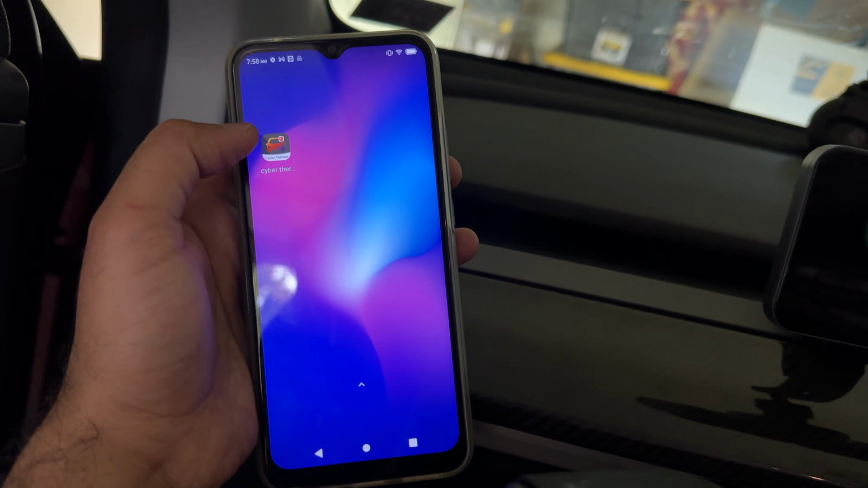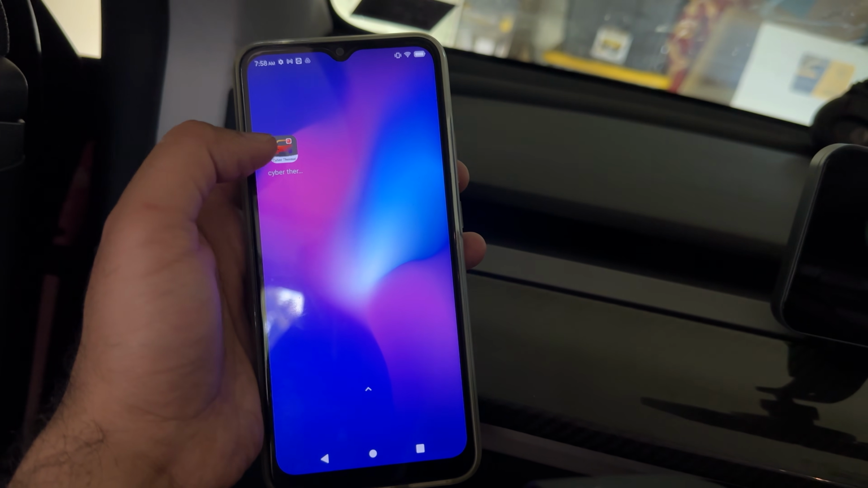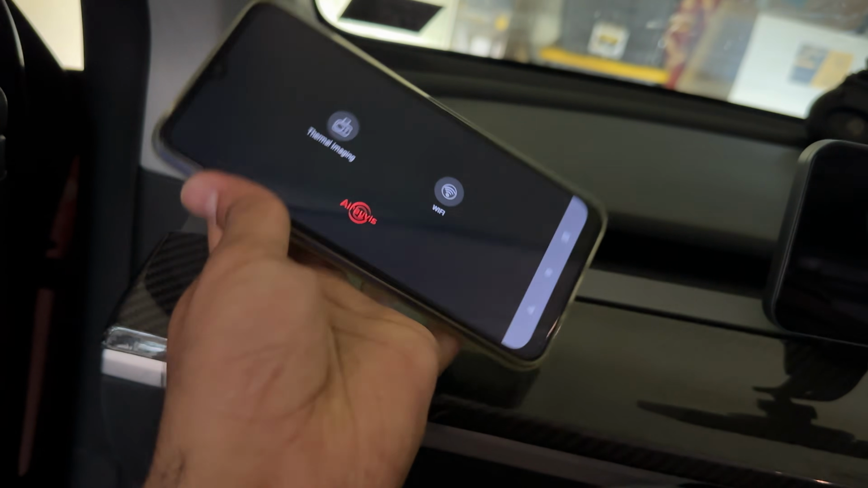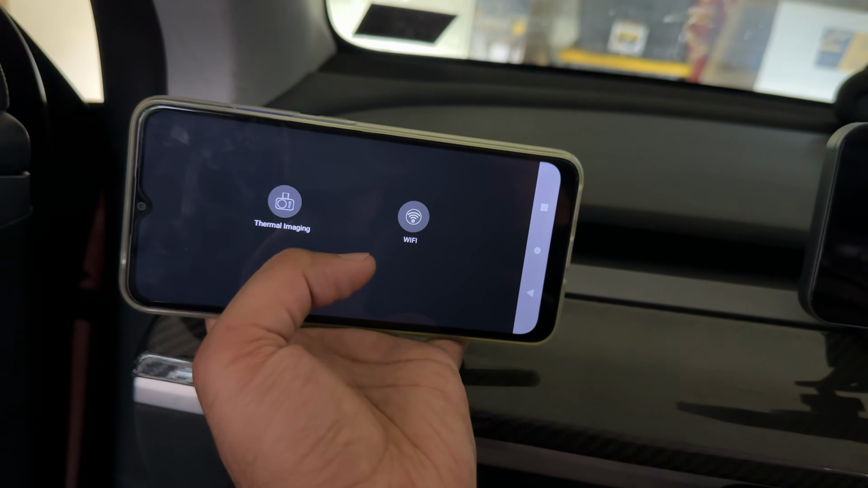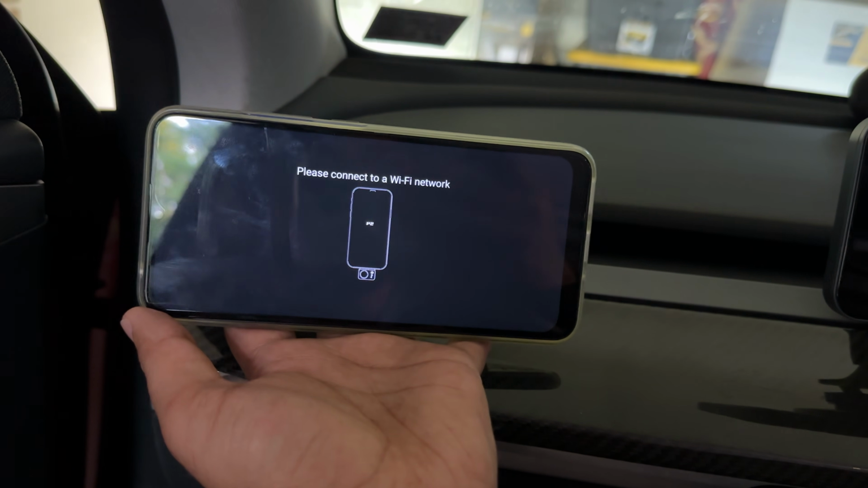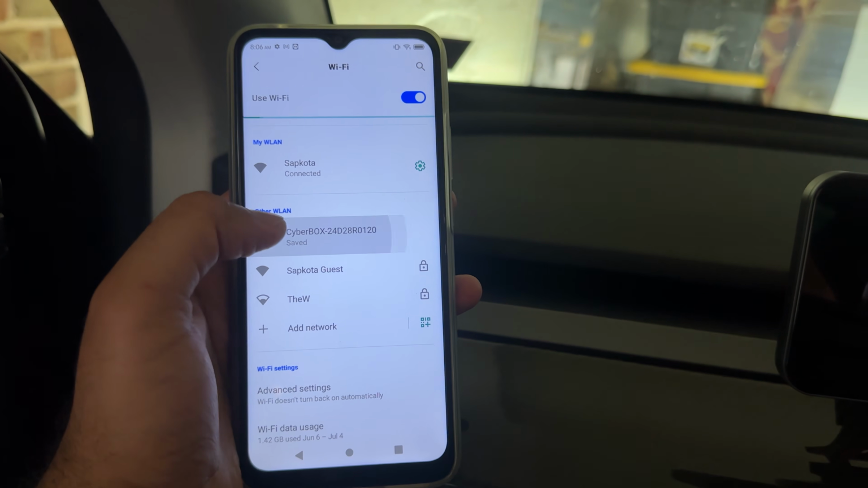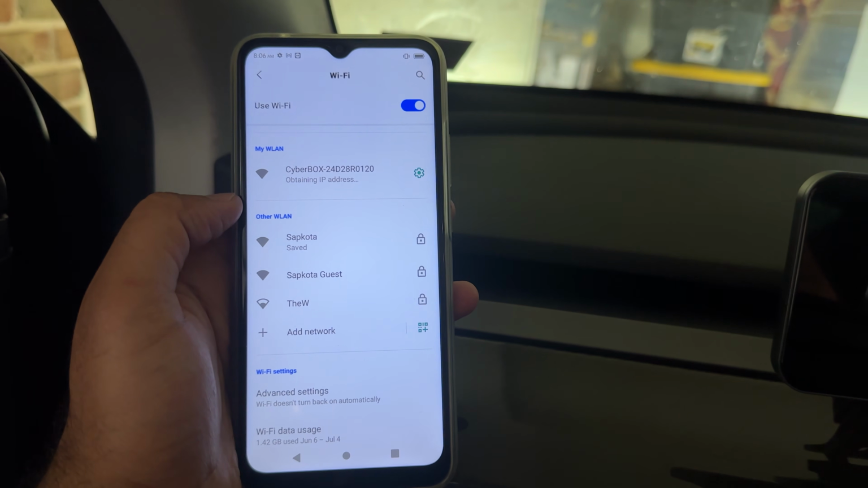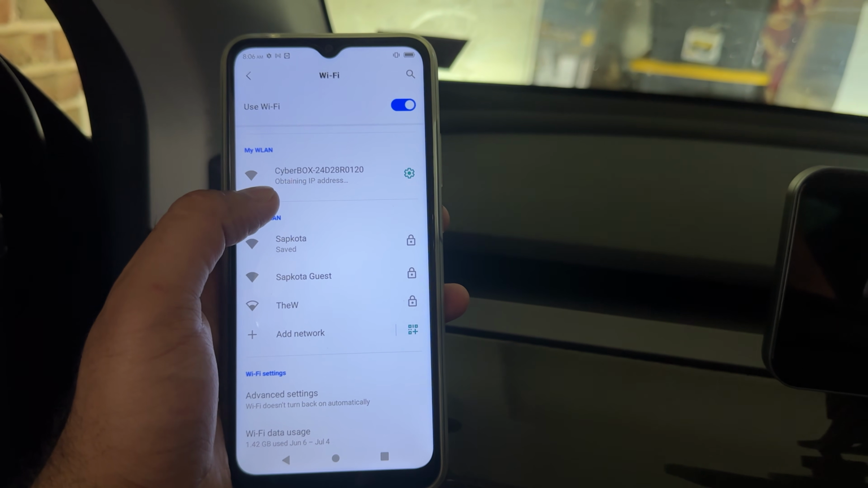Now, if you don't want to use the display, you can also download an app called Cyber Thermal. This is only available for Android right now, and they send you a link with the APK, which is super easy to download. There are two ways to connect it, one of them through Wi-Fi. If you go to the Wi-Fi setting, you connect it with the thermal camera. I just press here on Wi-Fi and it says please connect to the Wi-Fi network. There is this Wi-Fi called CyberBox. So you connect to that. It says obtaining IP address. Of course, it's not going to have internet, but it is just going to connect to the Wi-Fi.